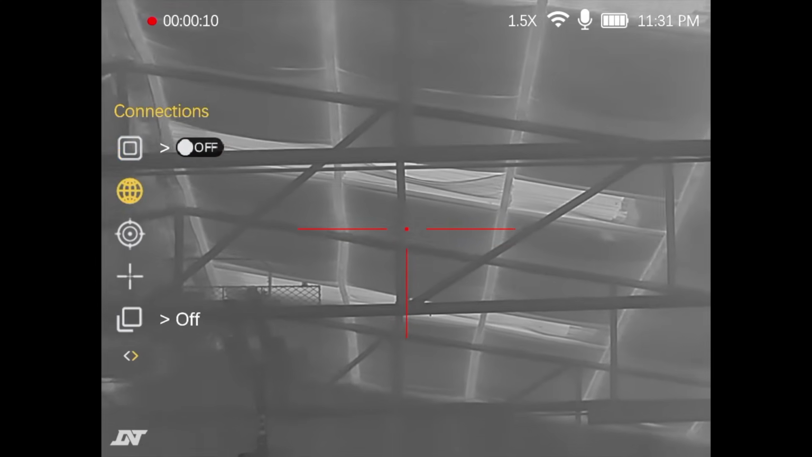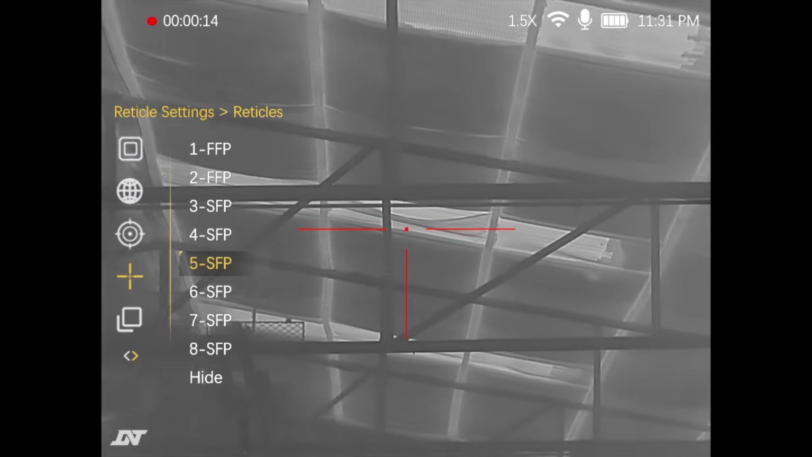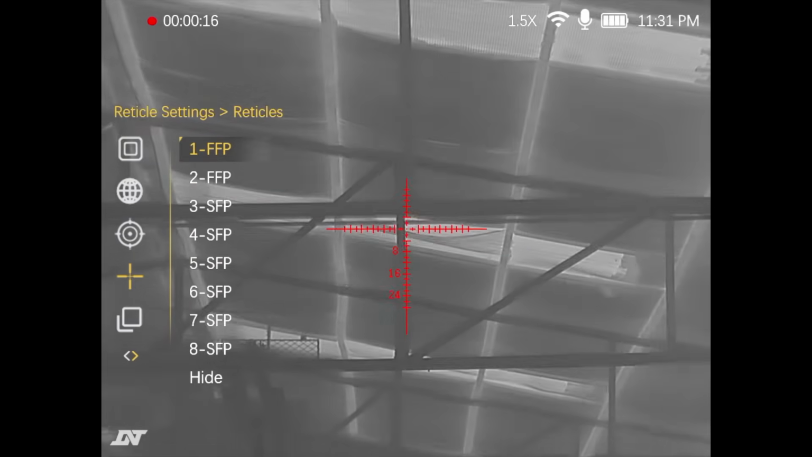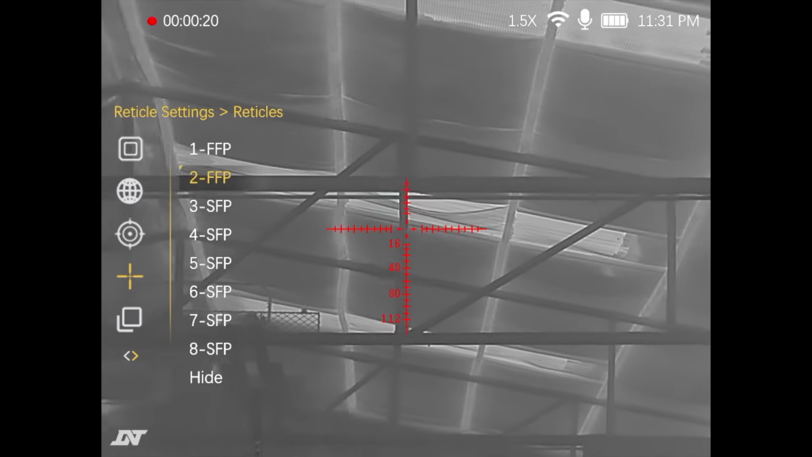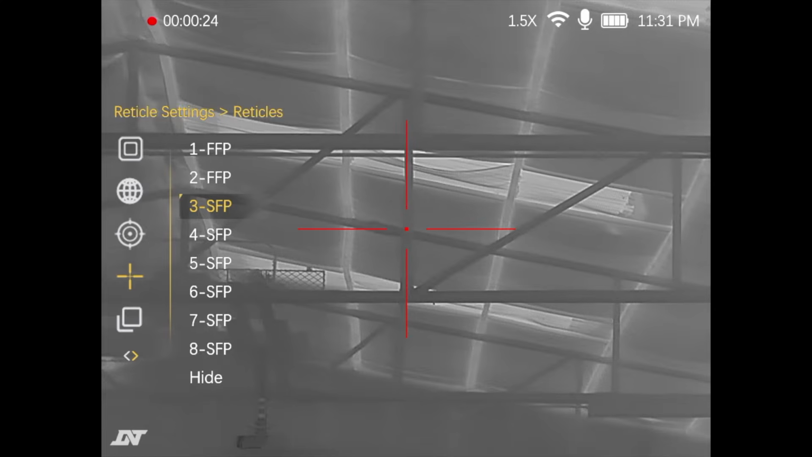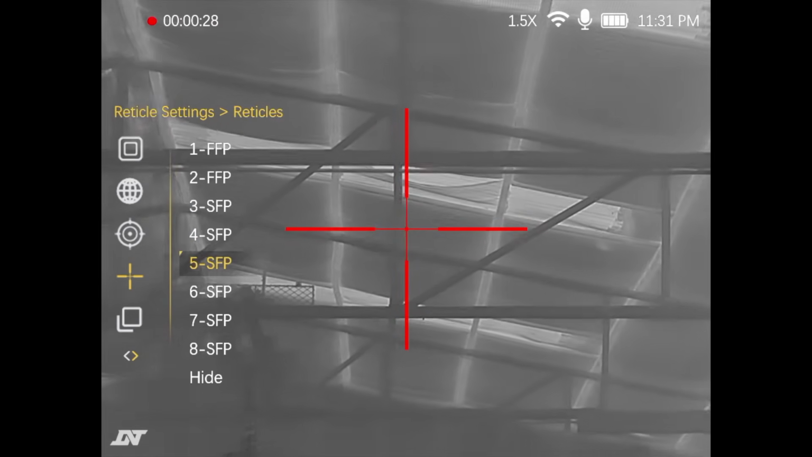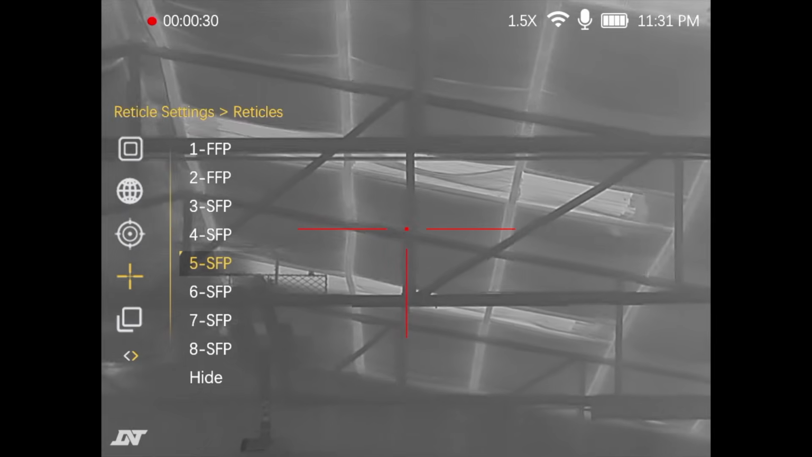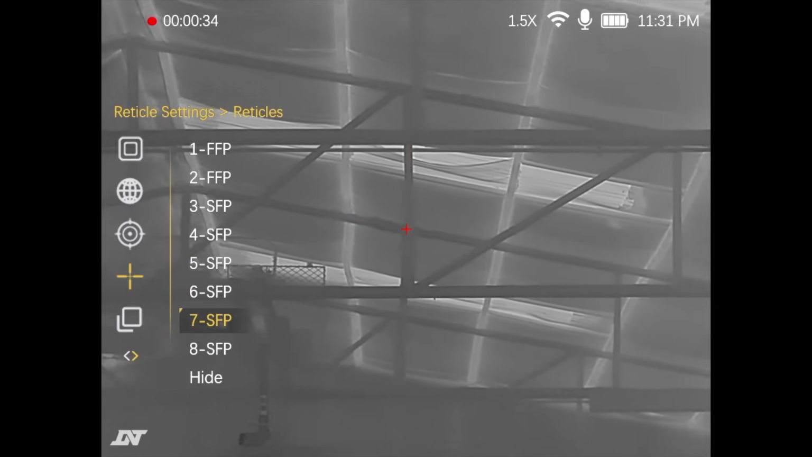Alright, just looking at the ceiling of my building here, and let's go over some of the reticles that you can do in this thing. So here we go. We'll go back over to the top. You've got this one with a BDC drop compensator. There's another style of a BDC. Got kind of a traditional hunting style of a crosshair. Another one. I like this one. This one's pretty clean. This weird box one.